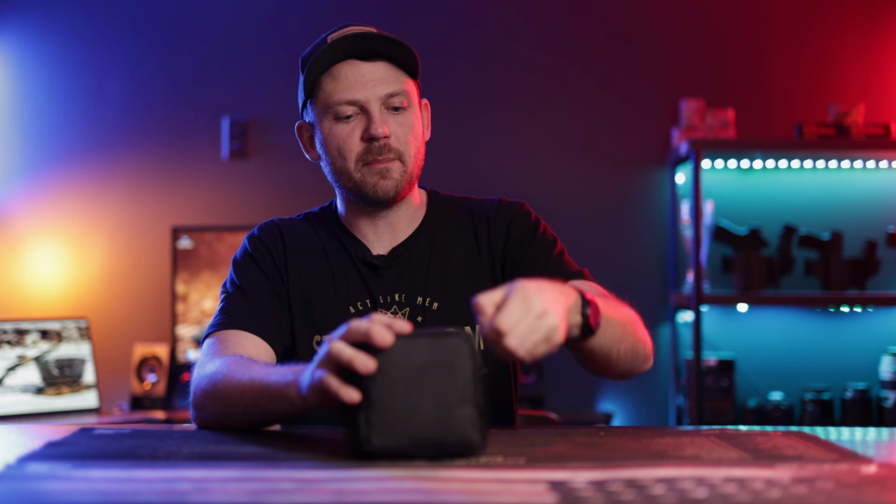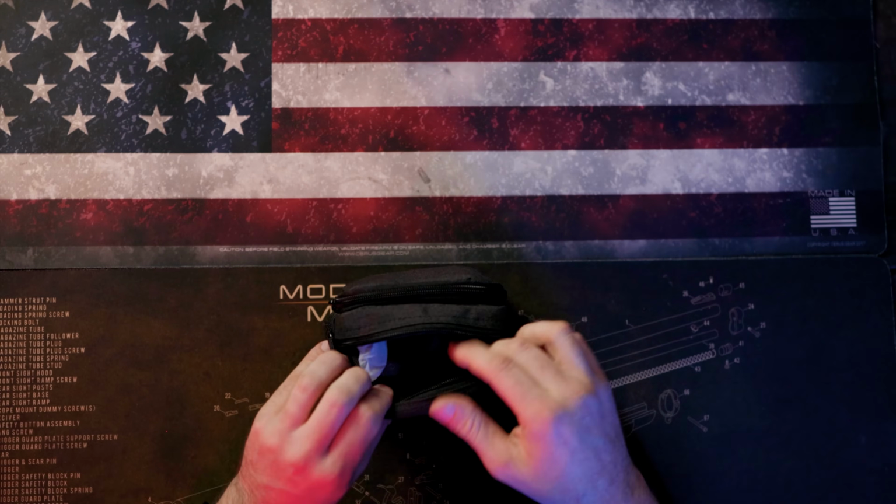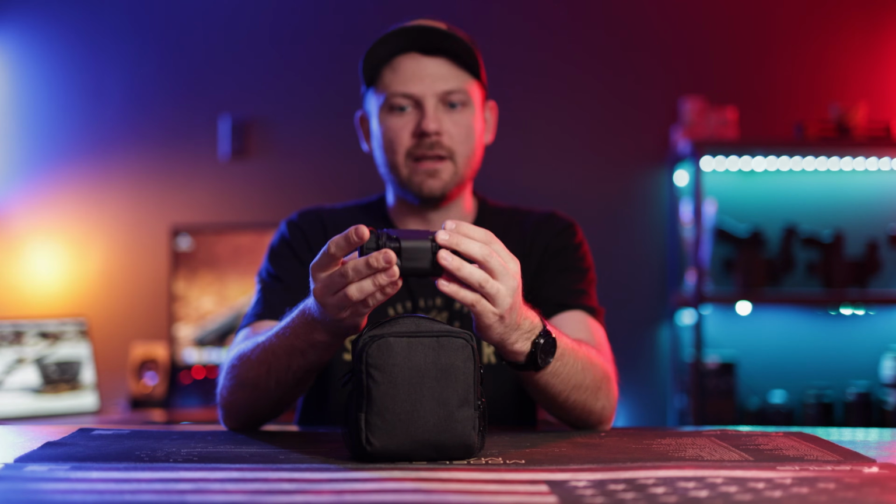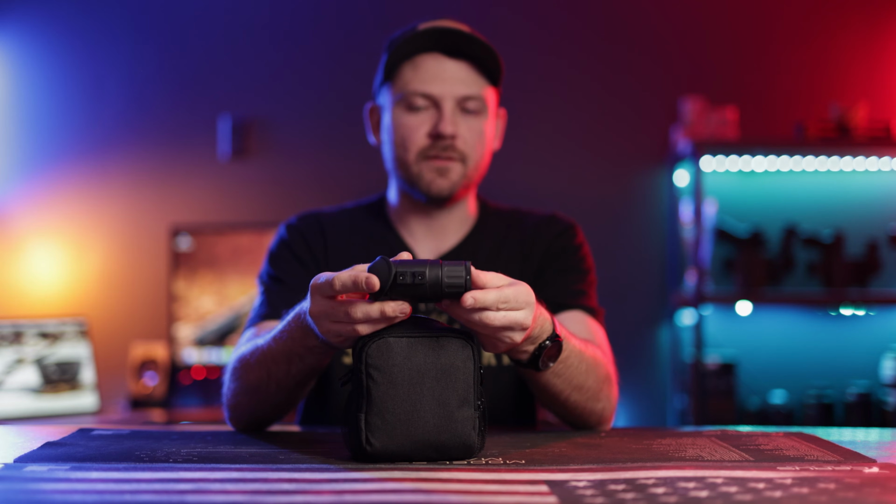Moving on, we're gonna open up the pouch here and dive right into this. In the main compartment, you're going to see the MH25, and I'm actually going to set this off to the side for the time being, and we're gonna dive into some of the accessories that are inside of this pouch.